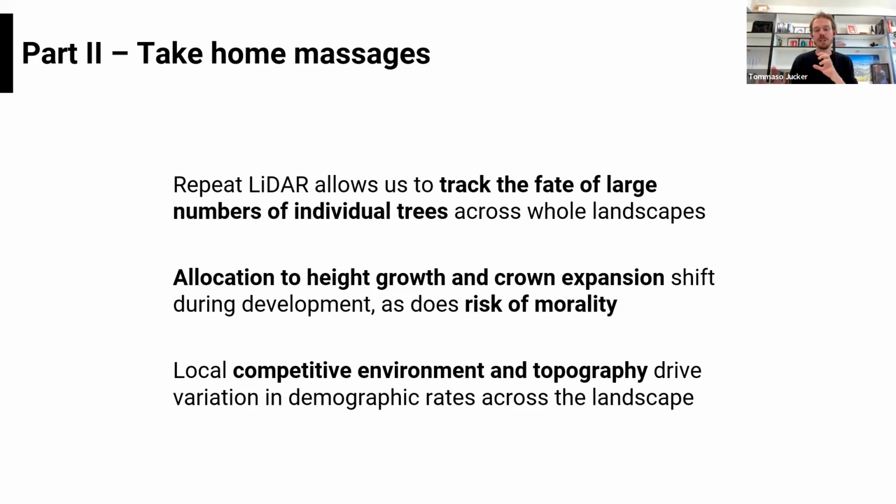This kind of approach allows us to then start to disentangle some interesting things that are really hard to do from the field, and specifically in terms of how trees allocate resources to either growing vertically or expanding their crowns at different phases of their development. And also do something that we all know is really, really challenging in the field, which is to map mortality. So we're able to do that over much larger scales, and again, in a way that's relatively comprehensive and goes back to that individual tree approach.